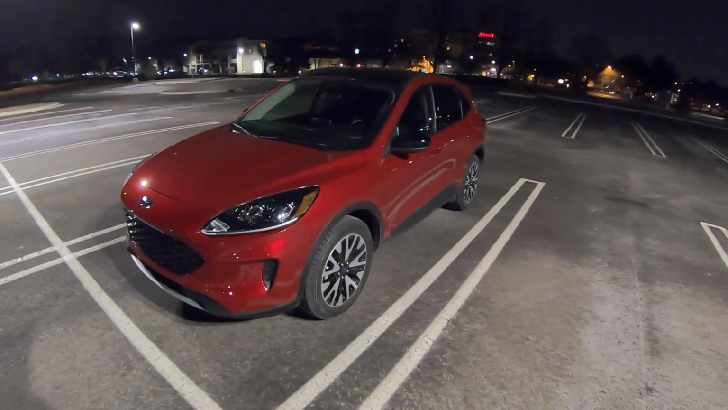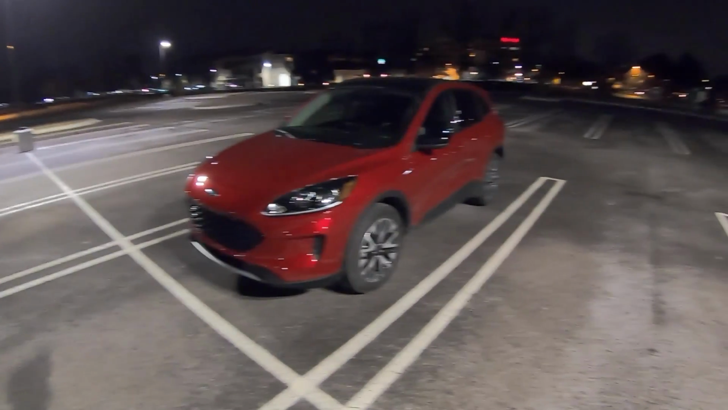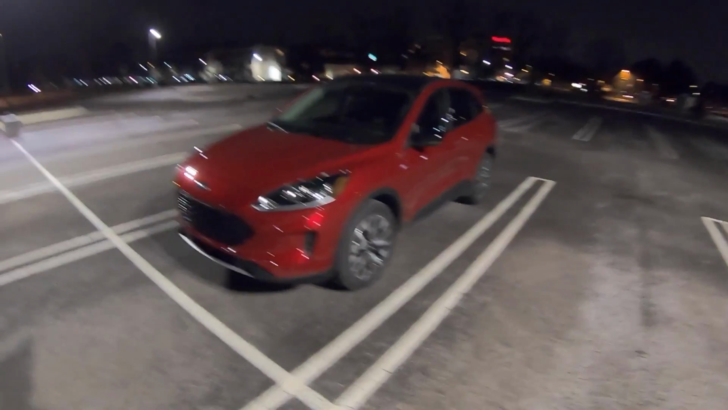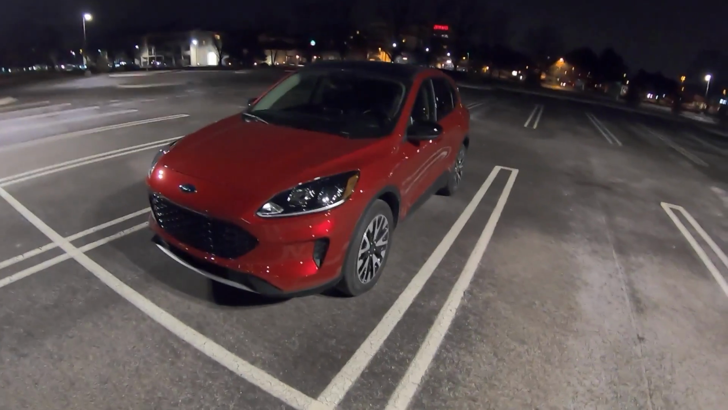So anyway, guys, let me know your thoughts. I think that's going to wrap it up this week for the Escape SE Sport all-wheel drive hybrid. Not in that order probably, but you guys get the idea.